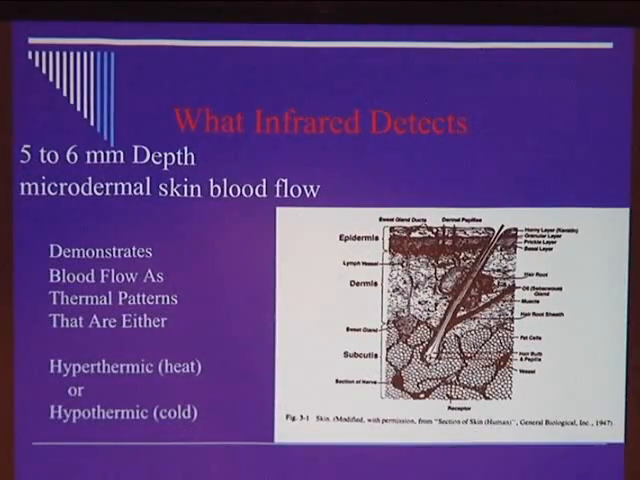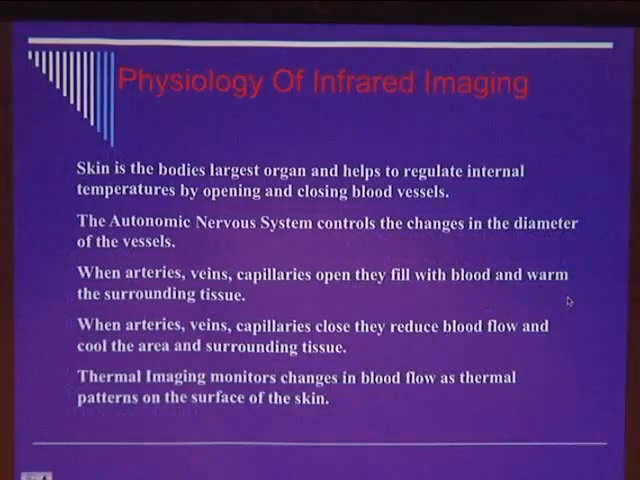And really, all I'm doing is going 5 to 6 millimeters in depth, and I'm measuring microdermal skin blood flow. Because the microdermal skin blood flow with today's technology is actually measuring hyperthermia or hypothermia. And it doesn't matter how deep it is, because that heat or lack thereof is transmitted to the skin surface, so we can measure this. Physiologically, we have the largest organ of the body, which is the skin.